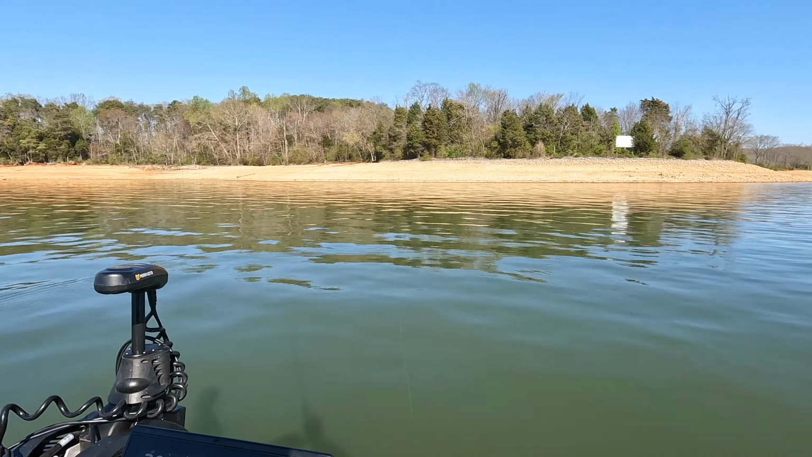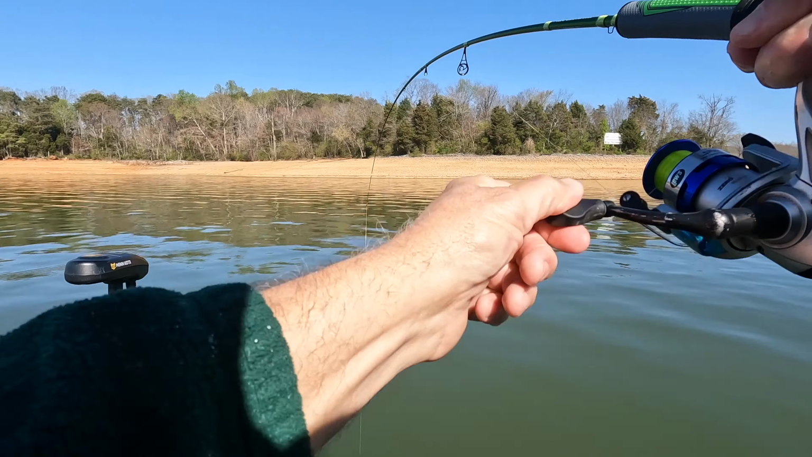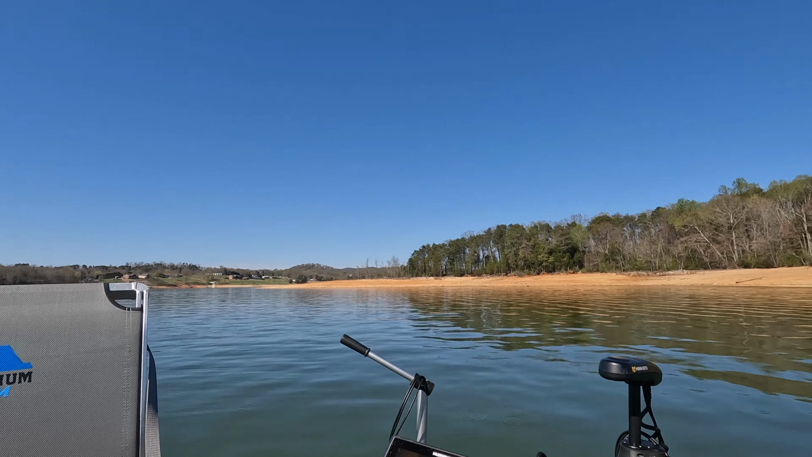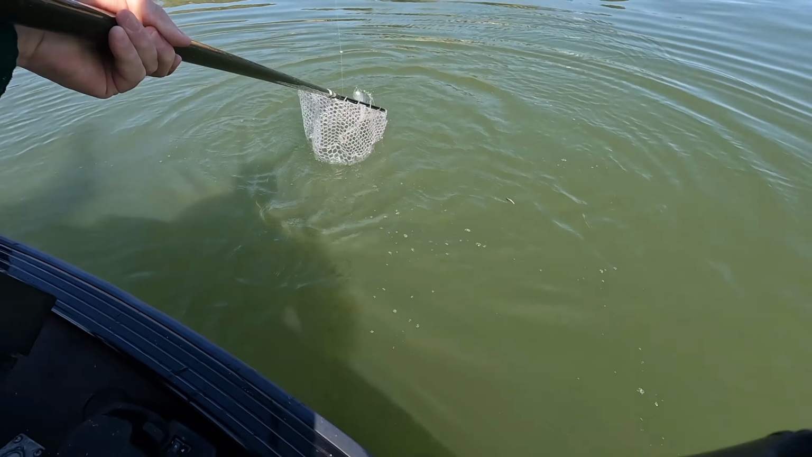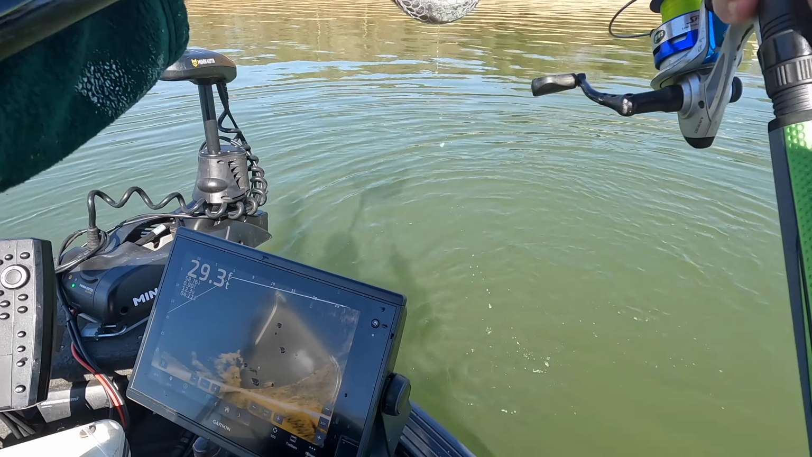Got him. Oh yeah, that's a nice crappie. Oh, holy cow. Give me the net, give me the net. Oh my goodness. Got him. That's a beauty. Oh yes.